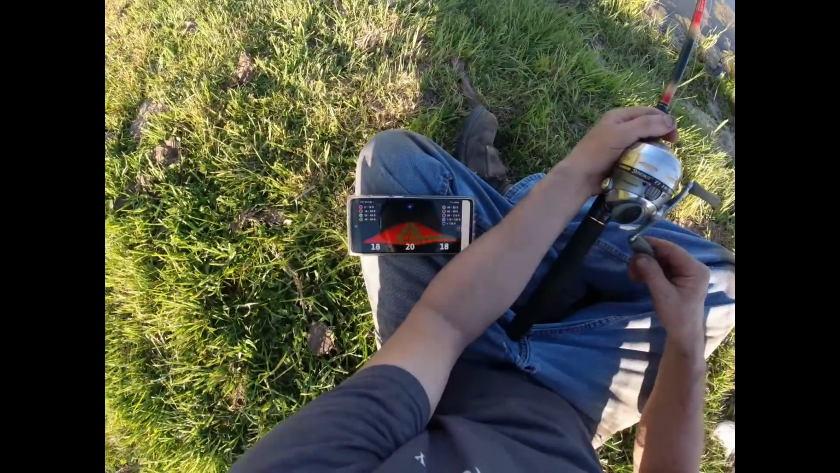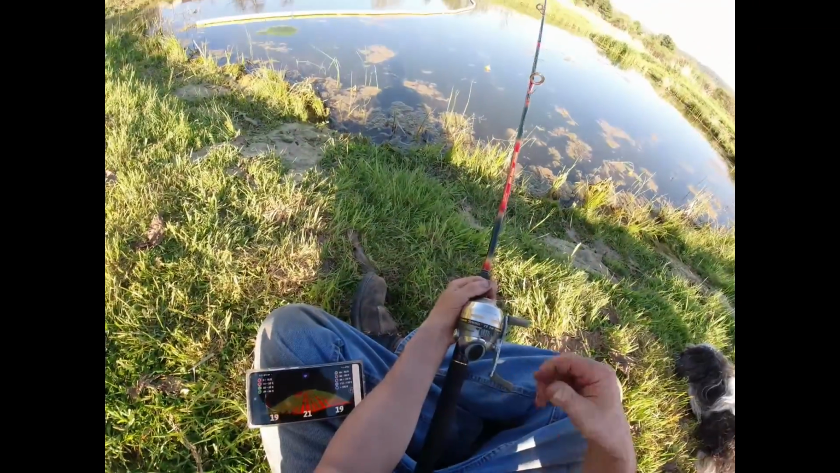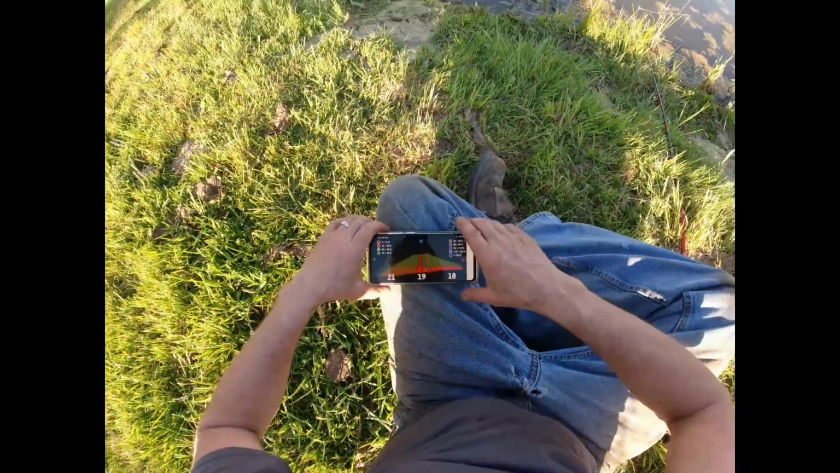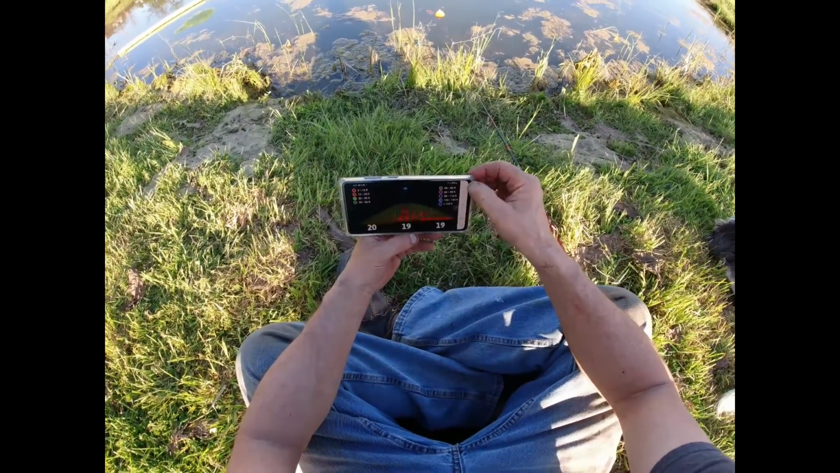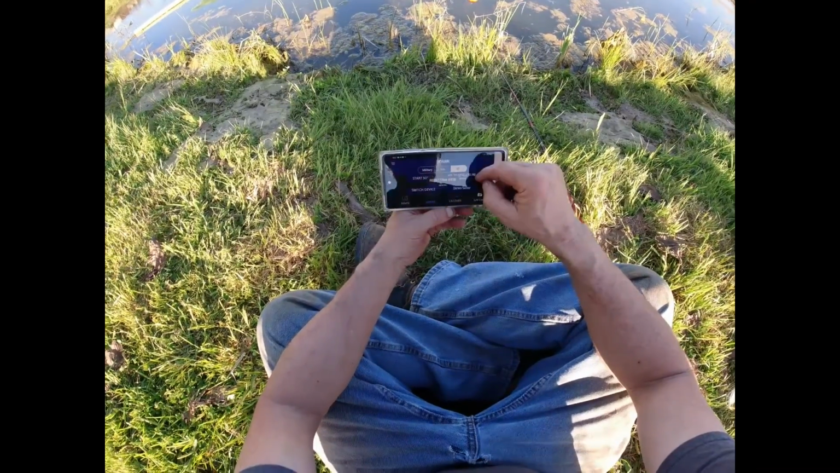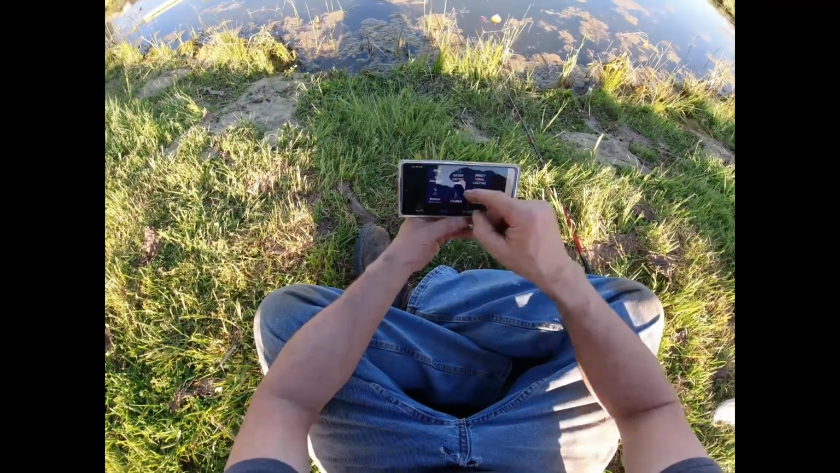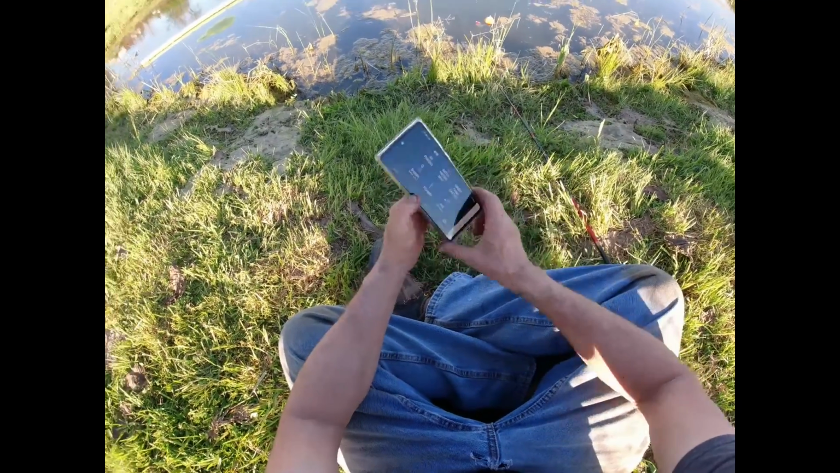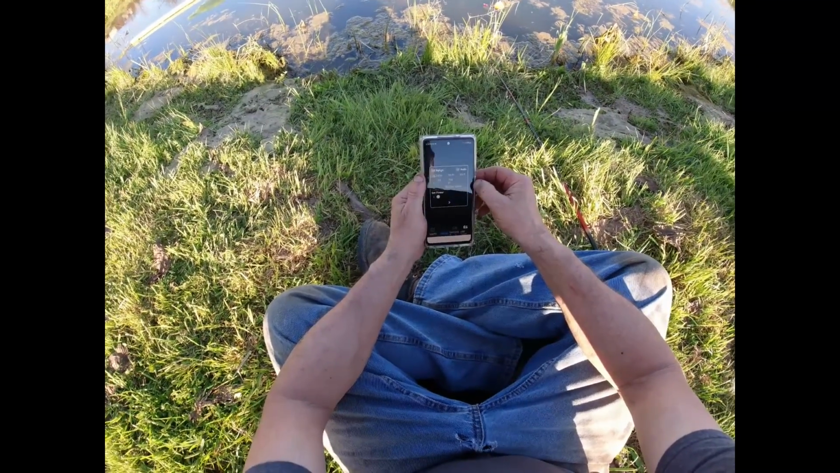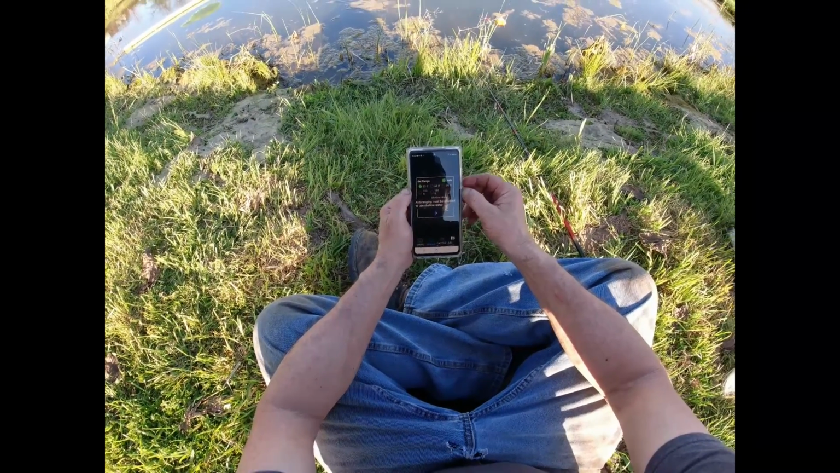I'm going another different direction. 20. Can't be right, because now we're at 19 or something here. Our ranging must be off.